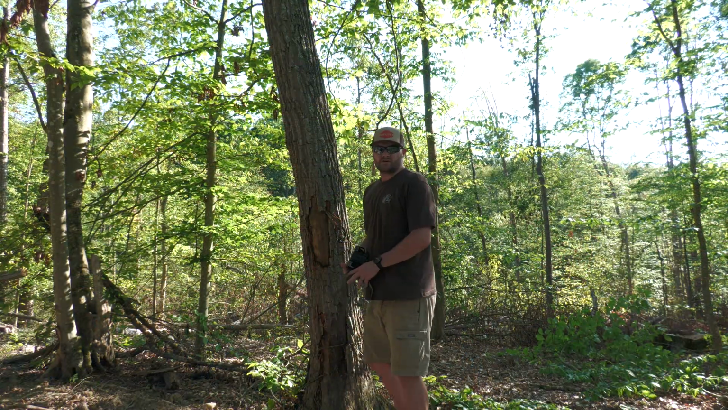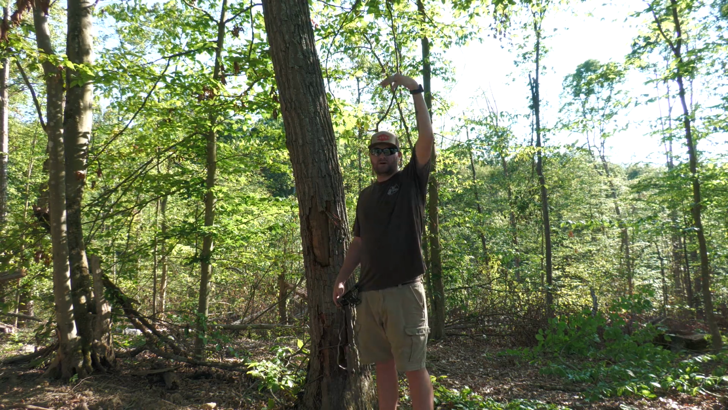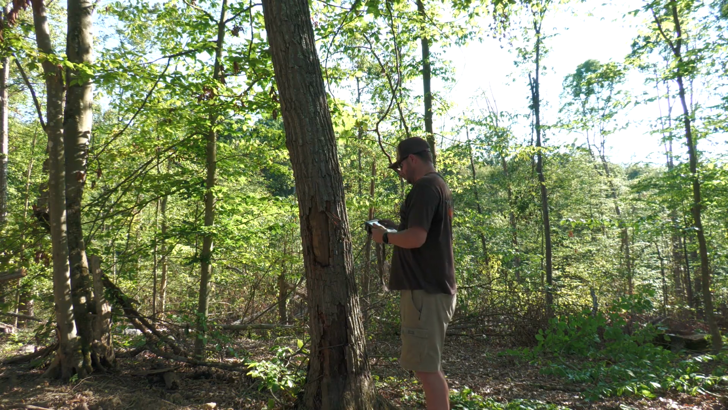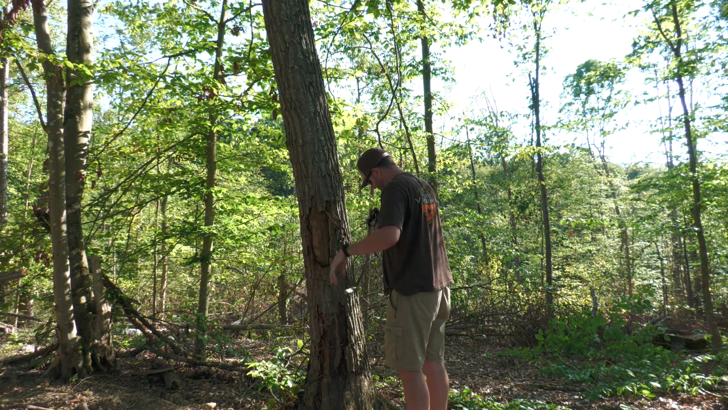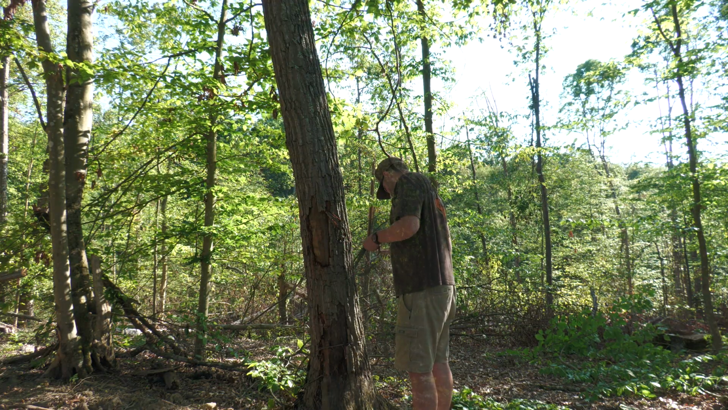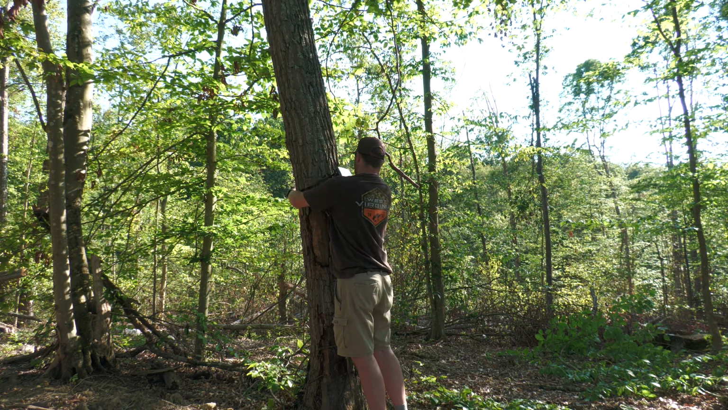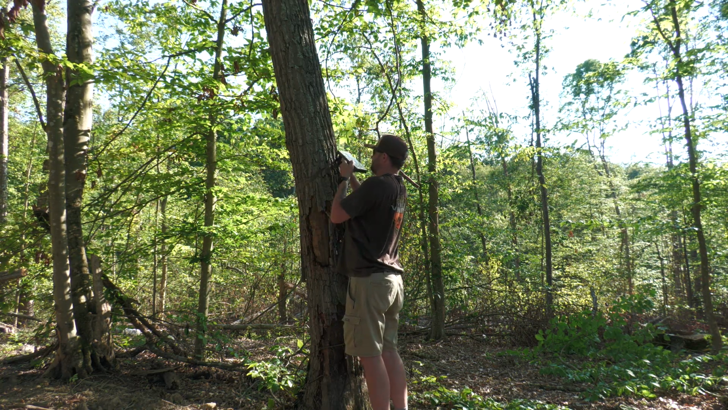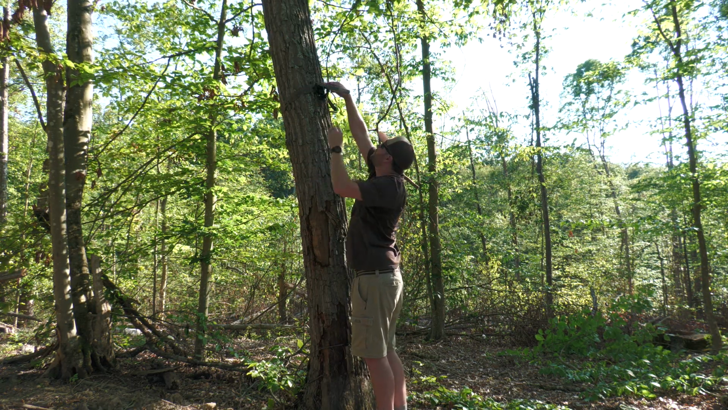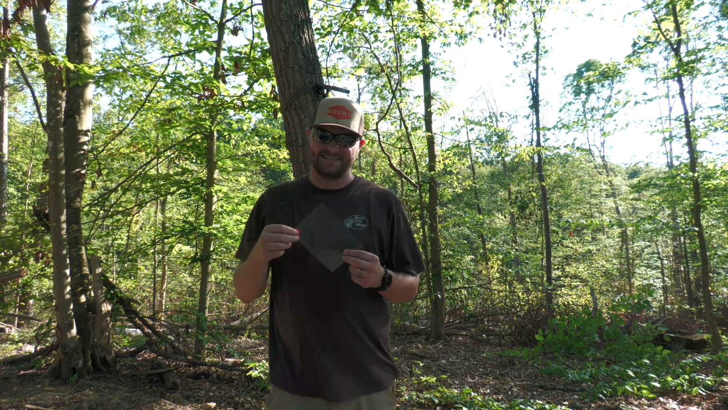All right, so this is the tree I want to go on. I think it gets a lot of morning sun coming in from over top of the clearing. It's a little shaded back that way, but it still catches some. So we're going to try it out. Boy, that sounded nice.